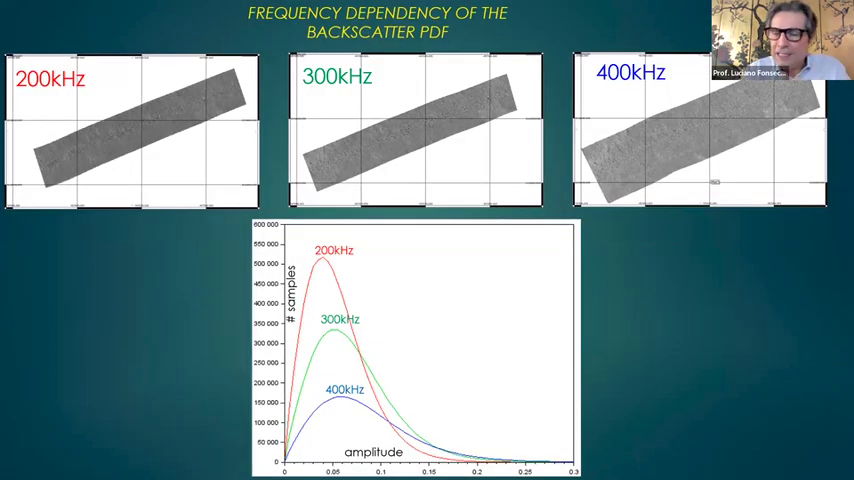Another observation that we did, so we acquired the data with the EM 2040. So we had 200, 300, and 400 hertz. We could check the distribution for different frequencies, and apparently that pattern holds for frequency too. So if you change the frequency, you change, of course, the distribution parameters. You have a different average, but the shape would be Rayleigh for snippets, log normal for beam average backscatter.